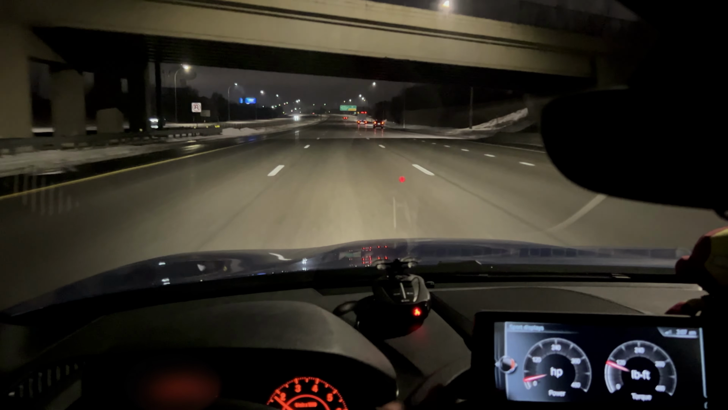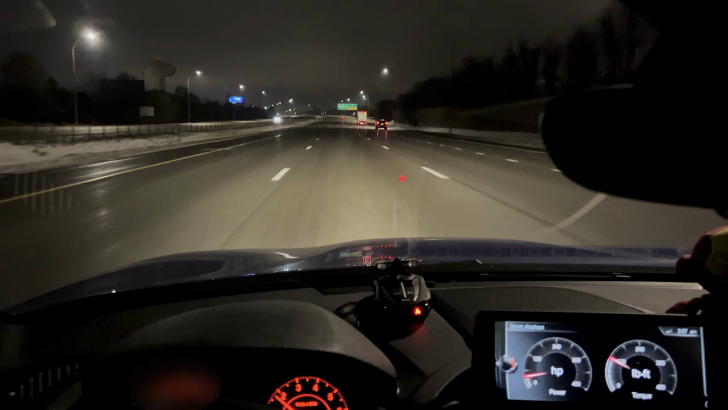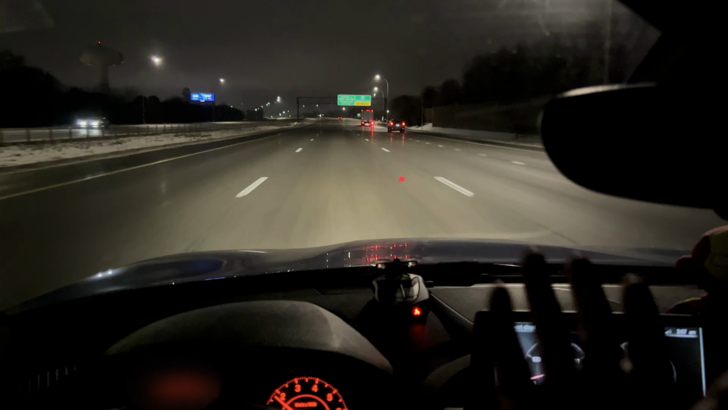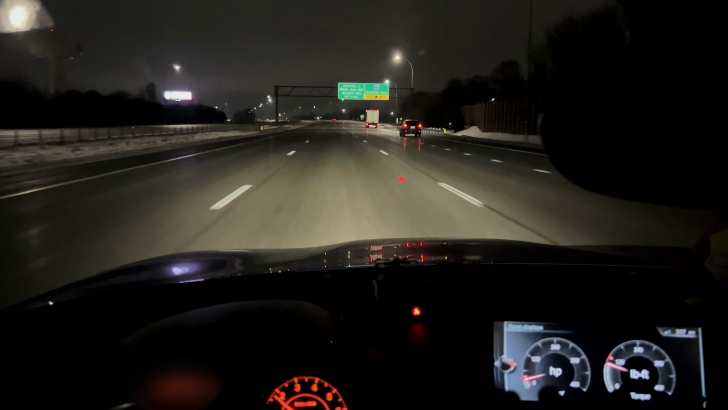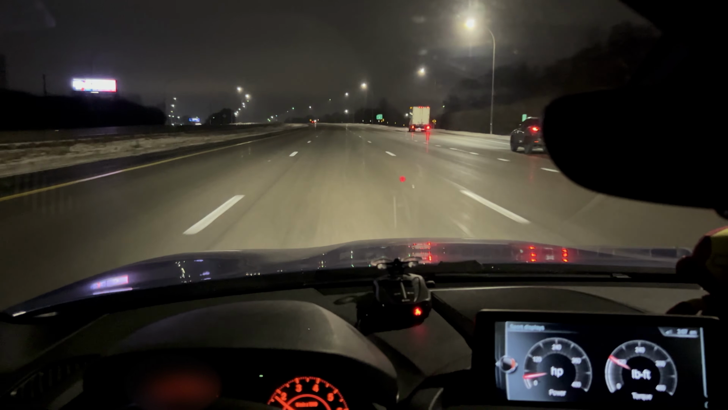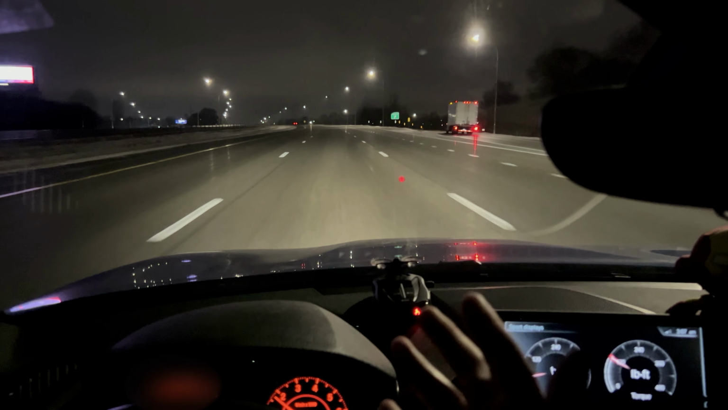But where does it become too much? That's the question. You've got to know your vehicle, how it shifts its weight, what you're capable of doing, and how you're capable of reacting. Not everybody is the same, and if you want to have fun, please be safe.